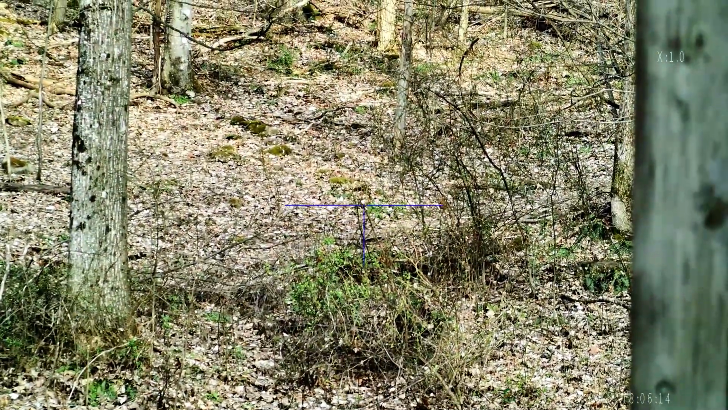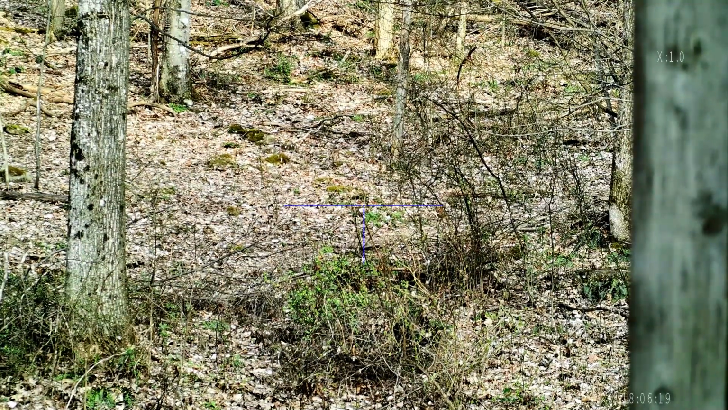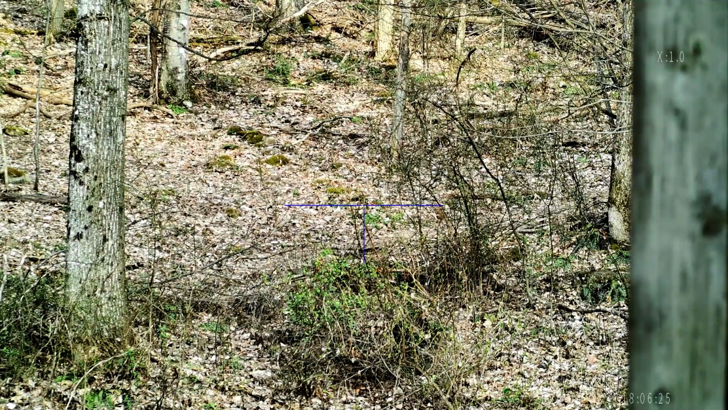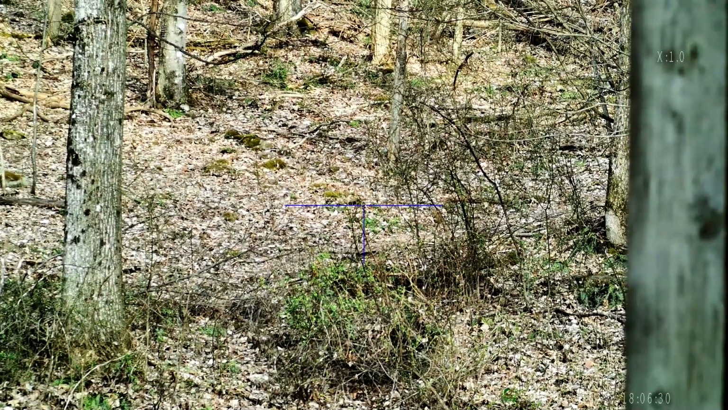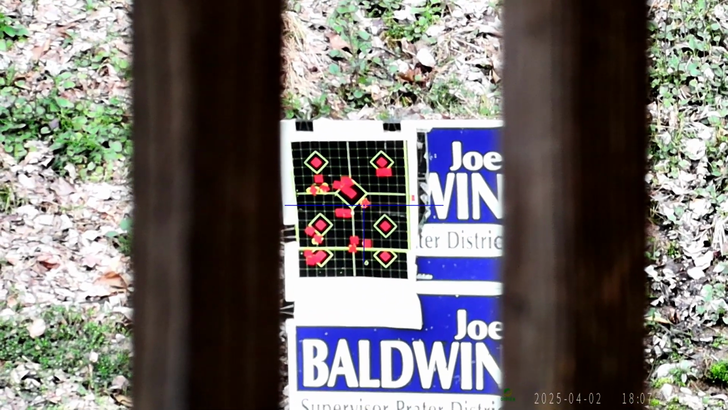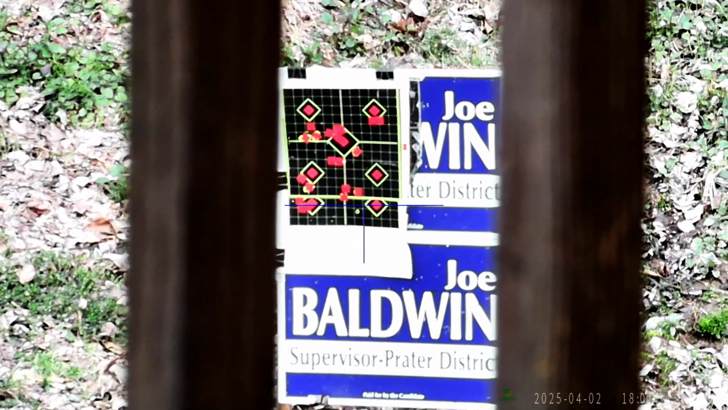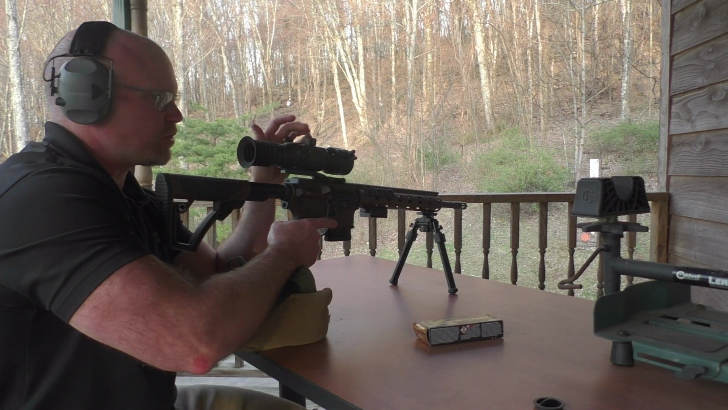Ready to test out the one-shot zero with this bad boy. So here we go. I'm starting really close, just at like 25 yards, and then we'll back up from there. I want to make sure I'm hitting the target close before I jump way back. I was aiming there, and we hit there. It wouldn't let me record while I was doing that, so I had to stop my recording to go into the menu.